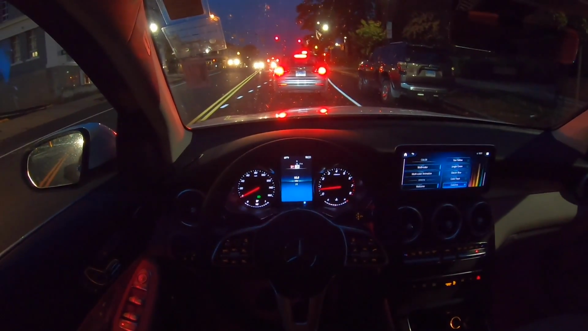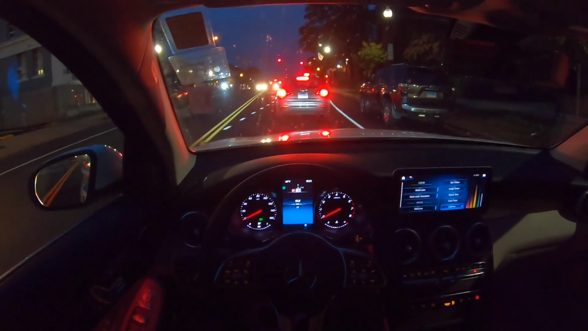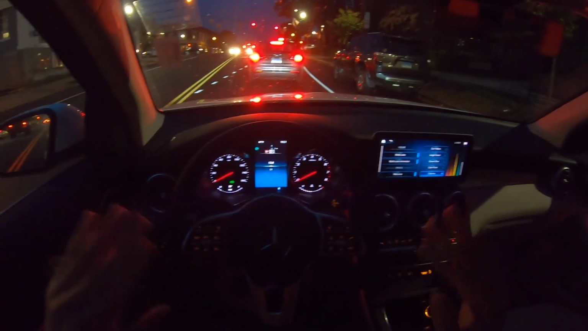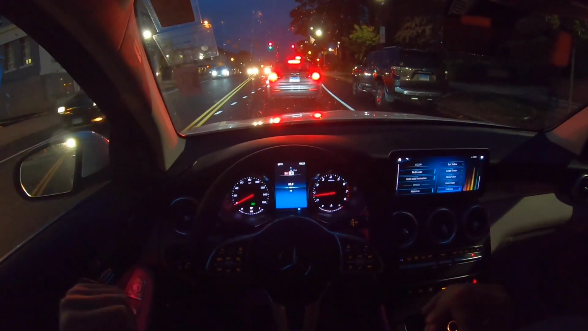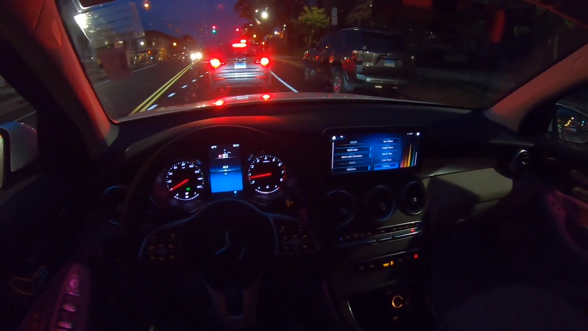If you guys are curious, the price is $47,000, and the engine shut off is very smooth. When you come to a complete stop, it turns off, and when you hit the gas or let off the brake, it turns back on. So very responsive, very smooth, and I actually like it.